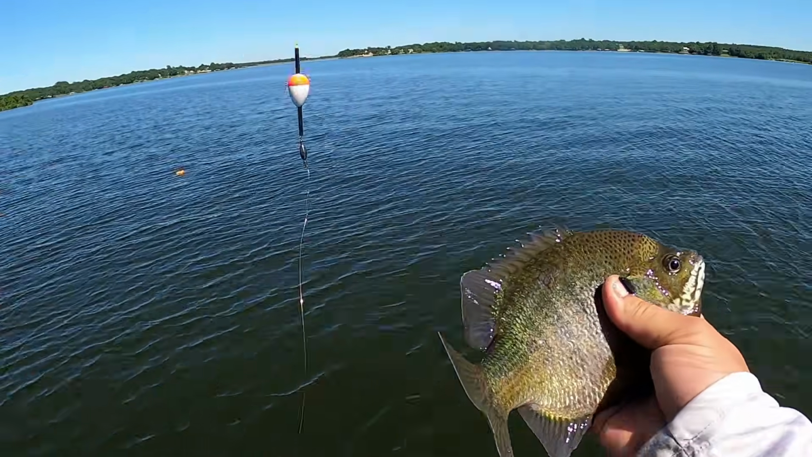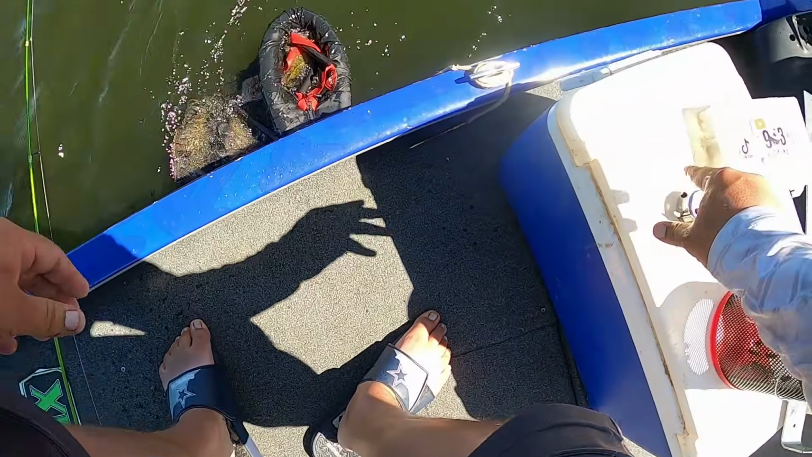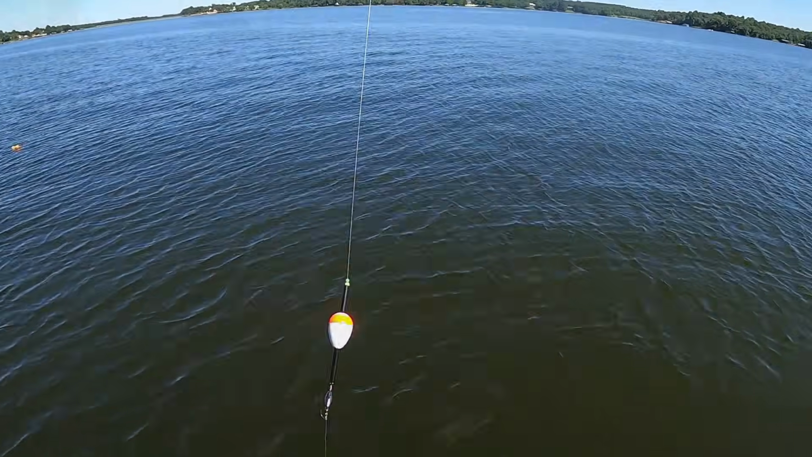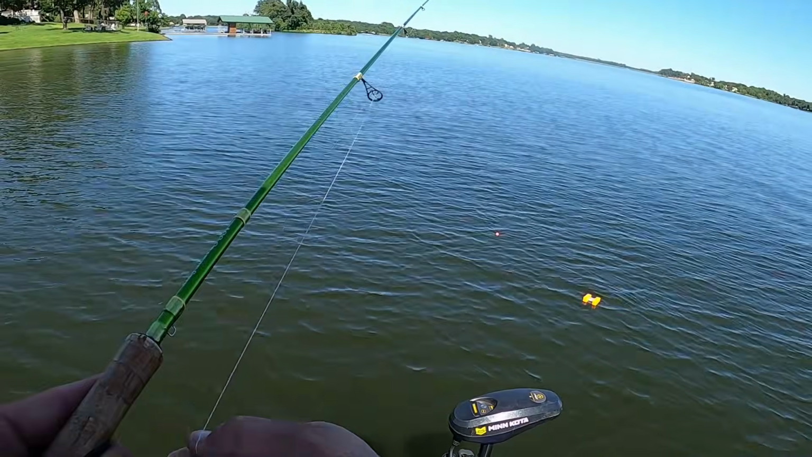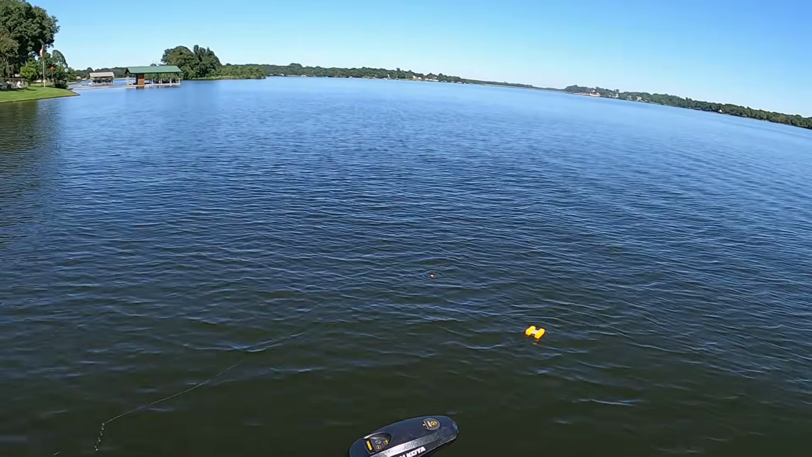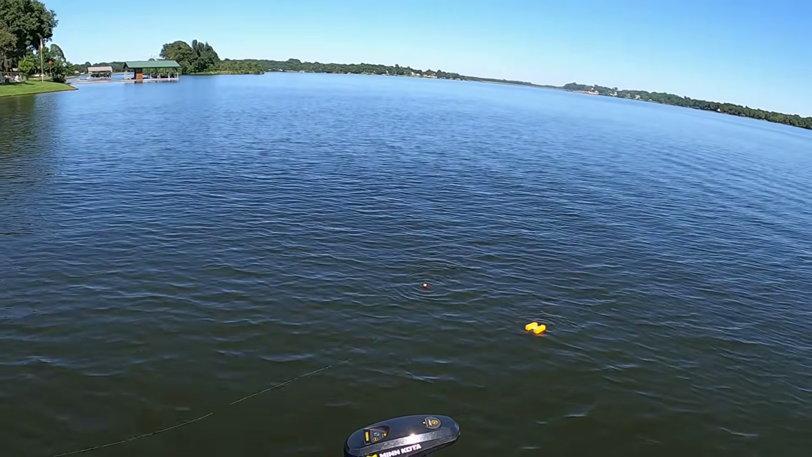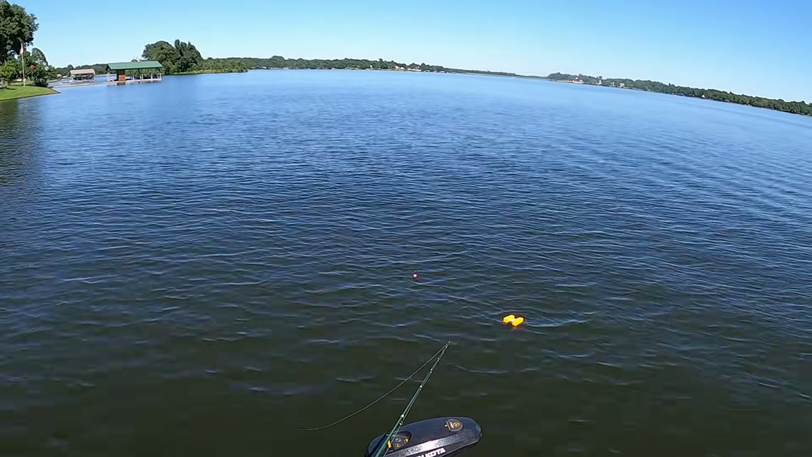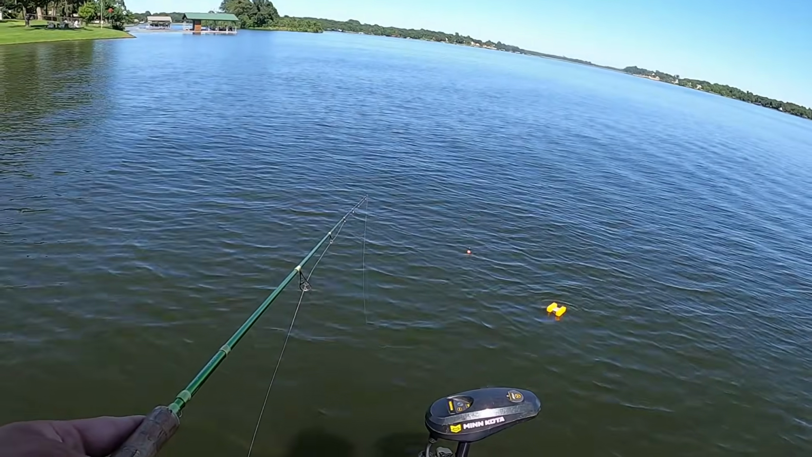Quit getting bit right by the buoy, so I decided to go way past the buoy, and boom, got hit. Uh-oh. Uh-oh, right beside the buoy. Look at there. Let's go.